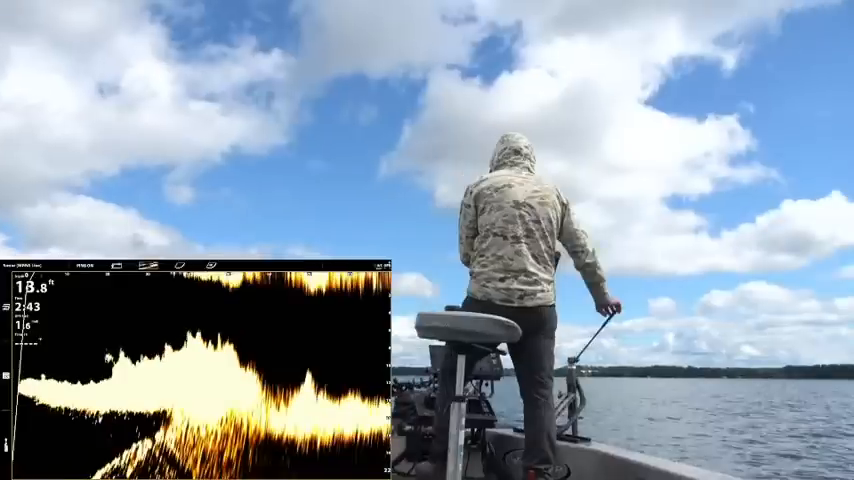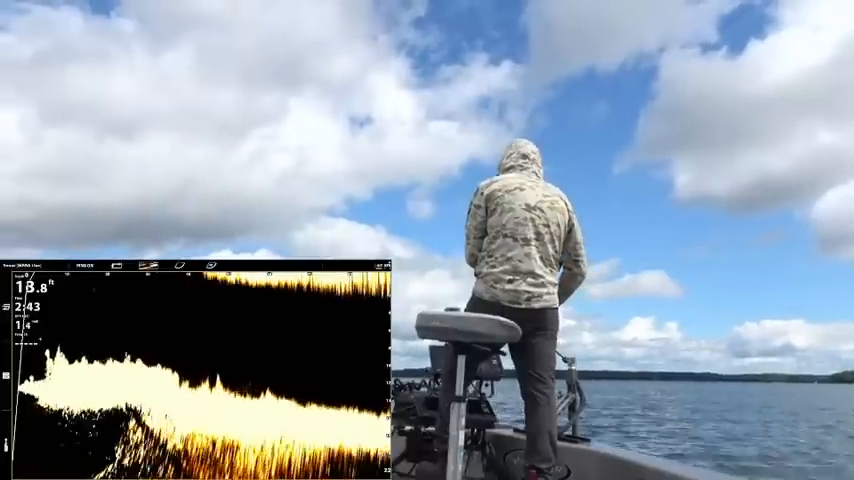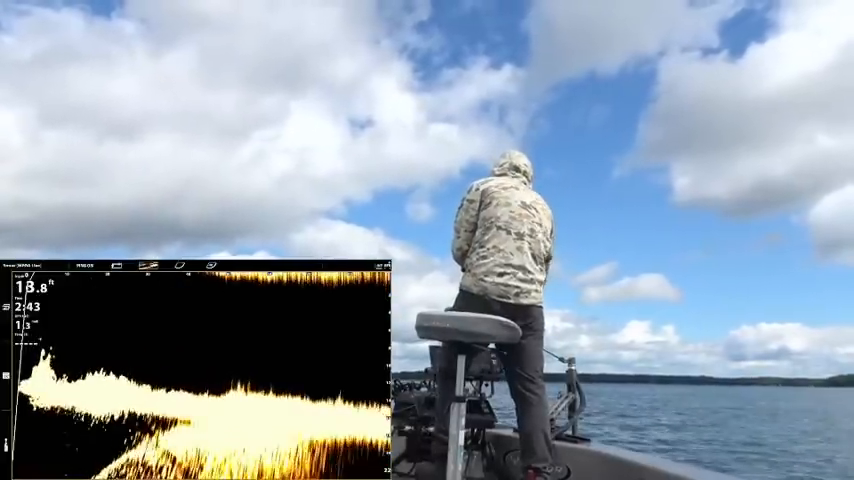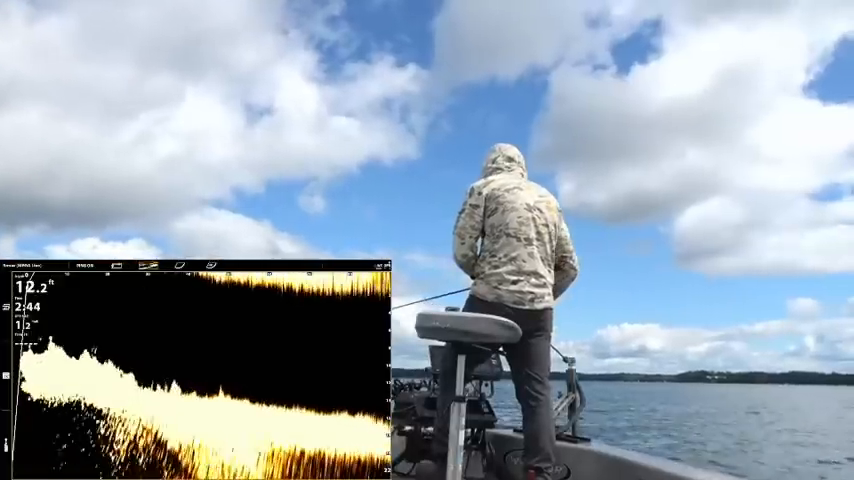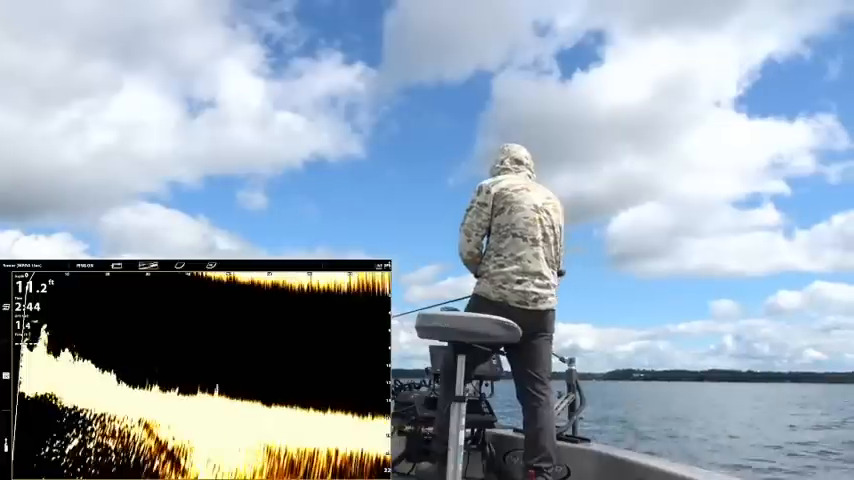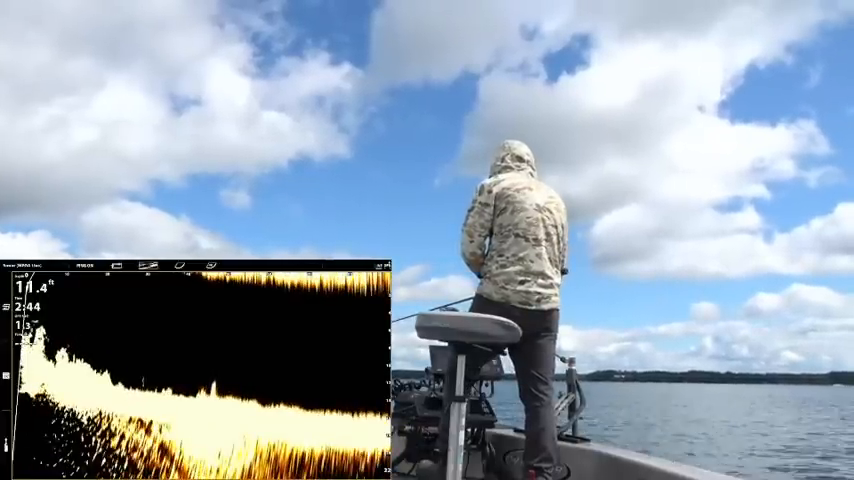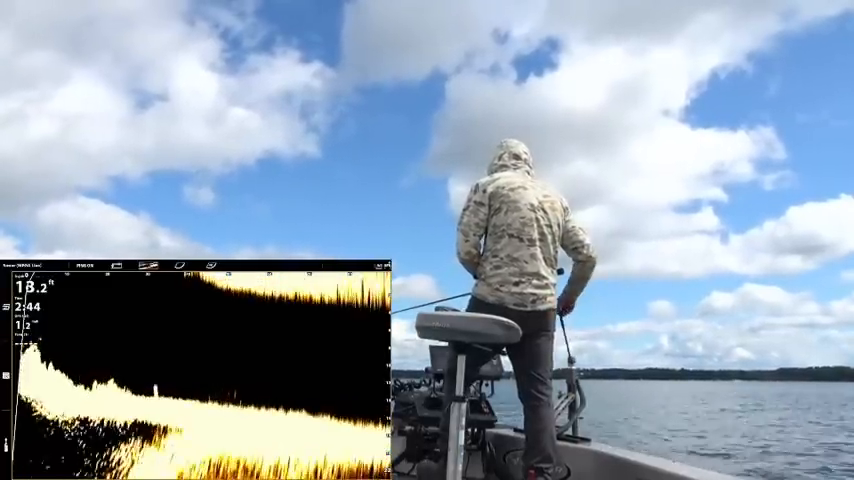It's just another weed. It looked good for a second, though. Those are almost convincing, but they're not walleyes. They almost make me want to cast at them, though.